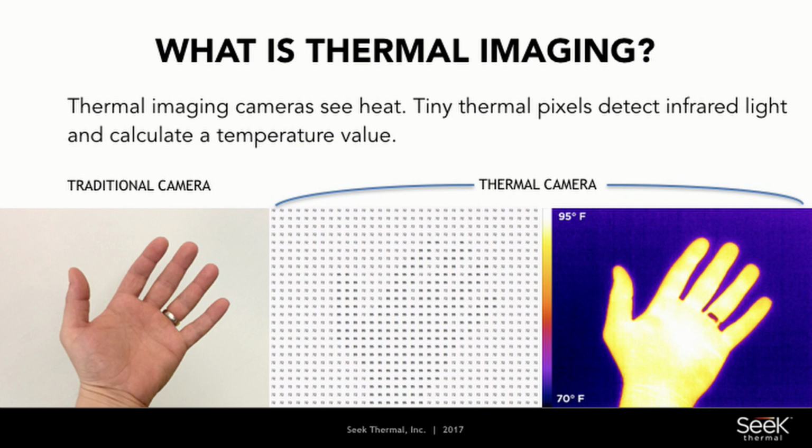It takes the data from that hand, the heat signature, and turns it into a bunch of data, as you see in the center. That data, heat signatures, could be turned into images, but the most important thing is in the center there. That data is showing you exactly what's going on with that space, and you can start to make decisions based on that, not just human-based decisions, but machine-based decisions that'll help you save a lot of money and do a lot of things.